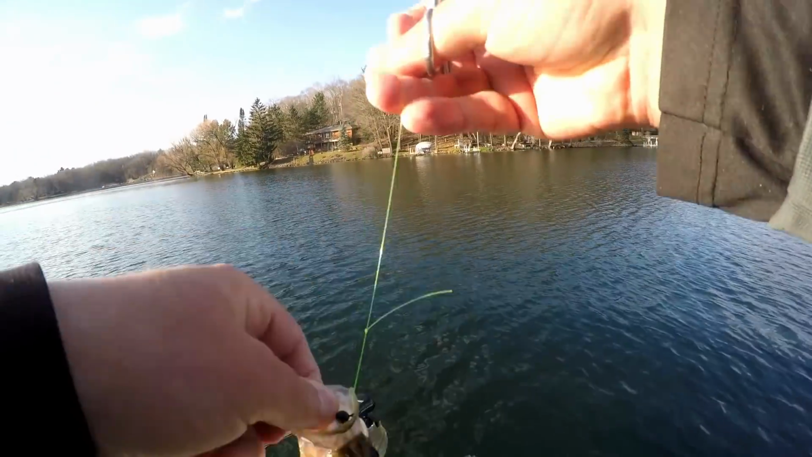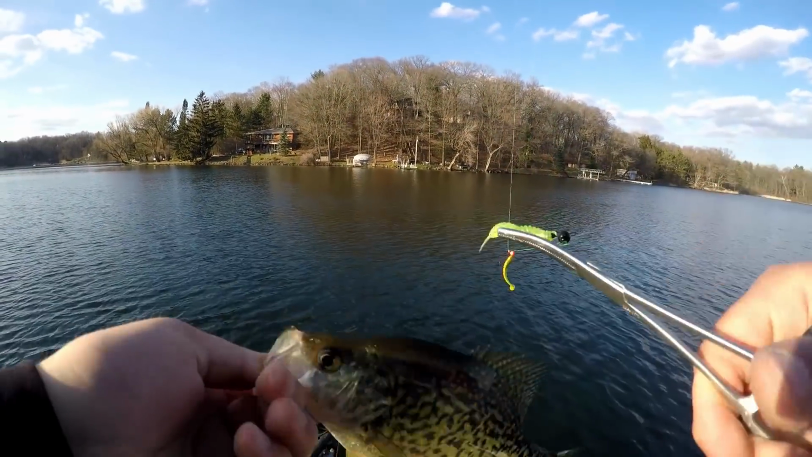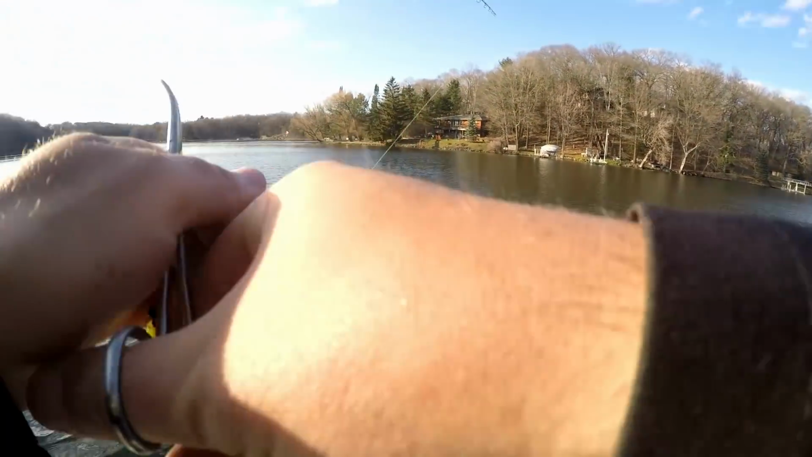I'm not keeping these. Not on this lake. Different lakes I'd probably keep these because they're good for the frying pan, but not on this lake. Chartreuse and black again. There are a ton of fish down there.